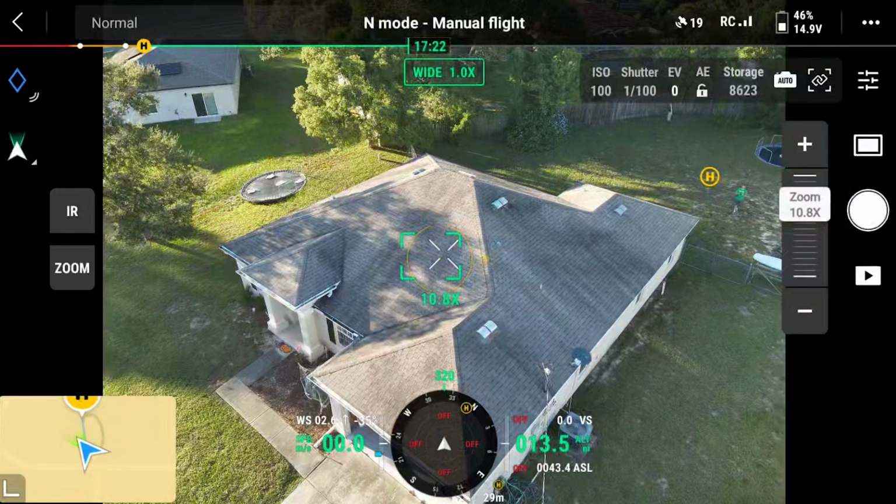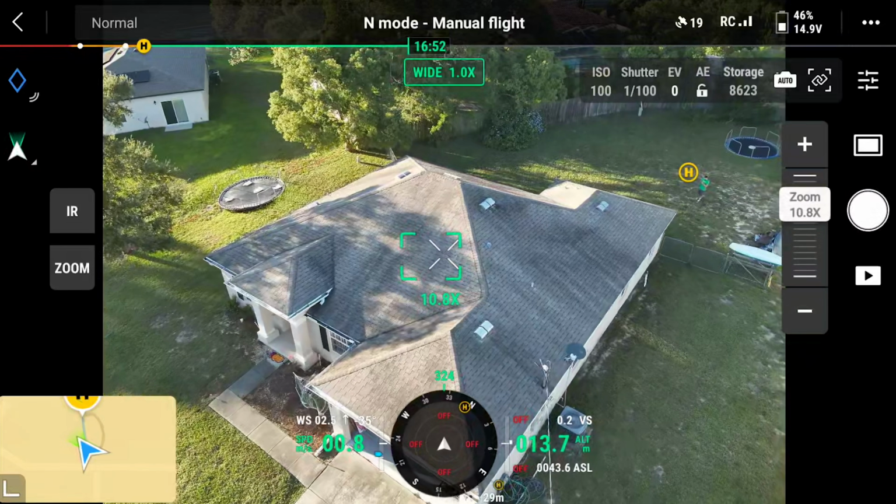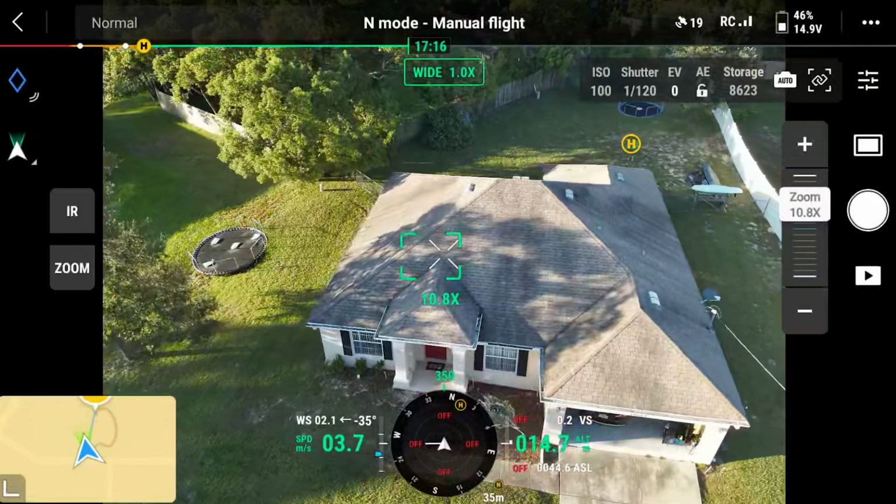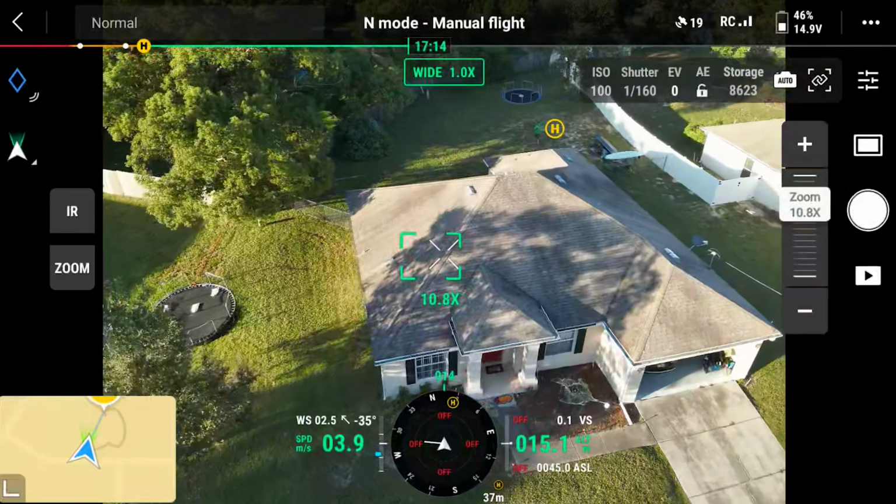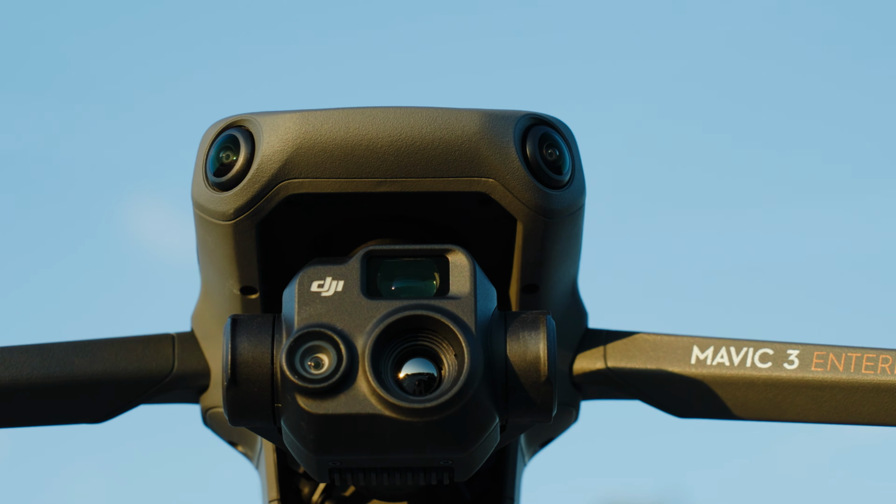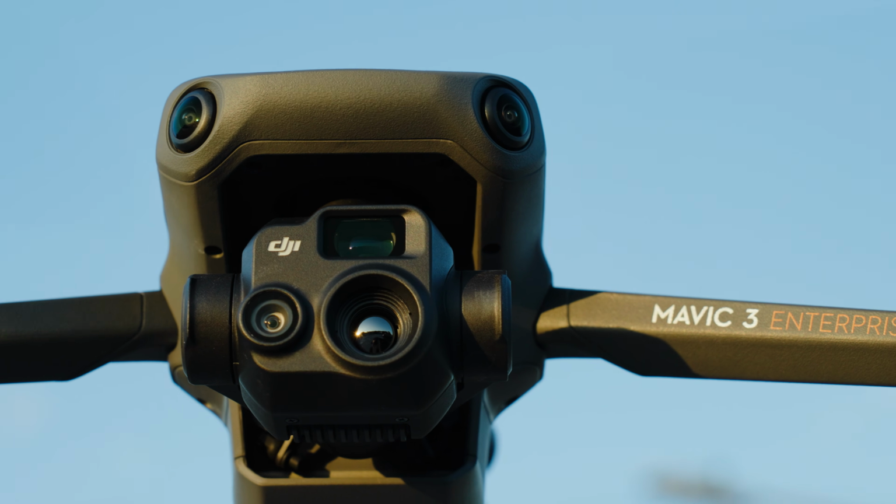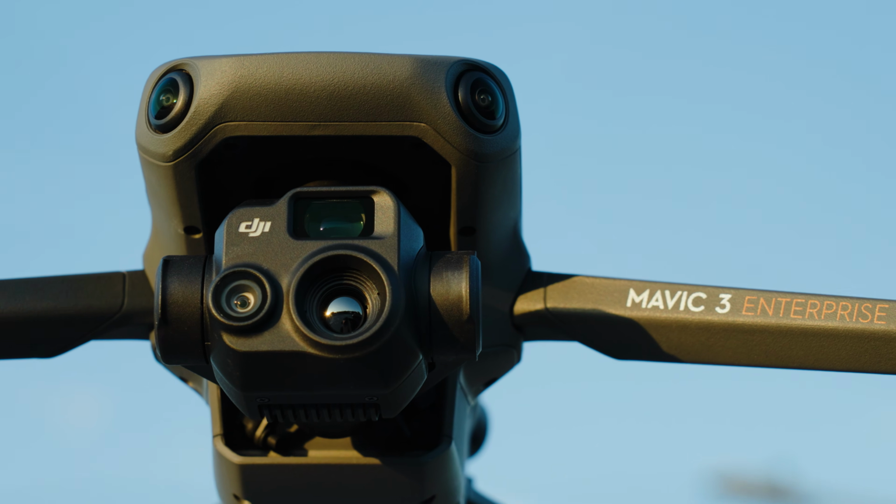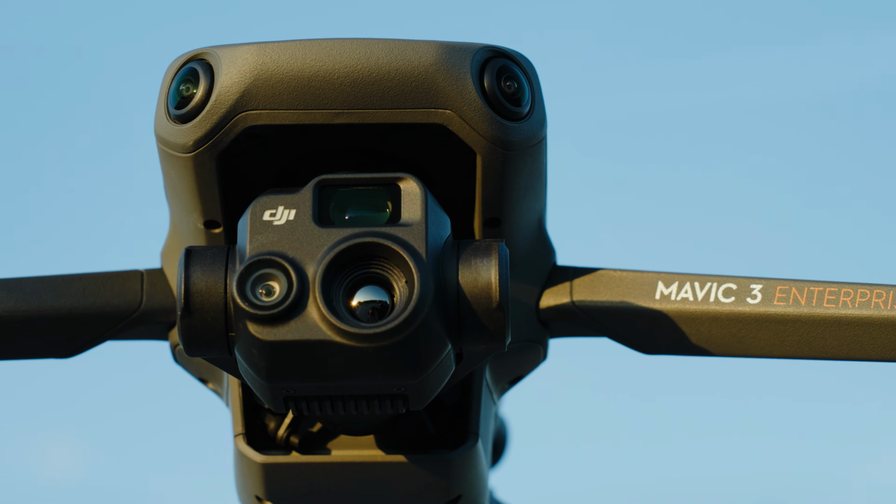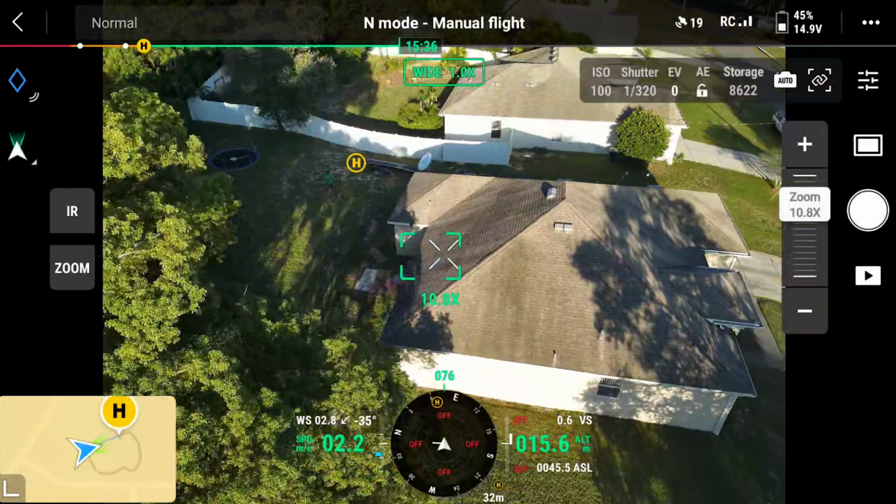So the first thing I do when I come to a home like this, I do a 4-corner shot of the home. I basically capture photos from all 4 corners at roughly about 70 to 60 feet. Now, one nice thing about the Mavic 3T, it does have 3 sensors, 2 RGB sensors, 1 thermal sensor, and that main wide sensor is a 48 megapixel camera. So I'm gonna have a lot of room after the fact to crop if they need to crop to see